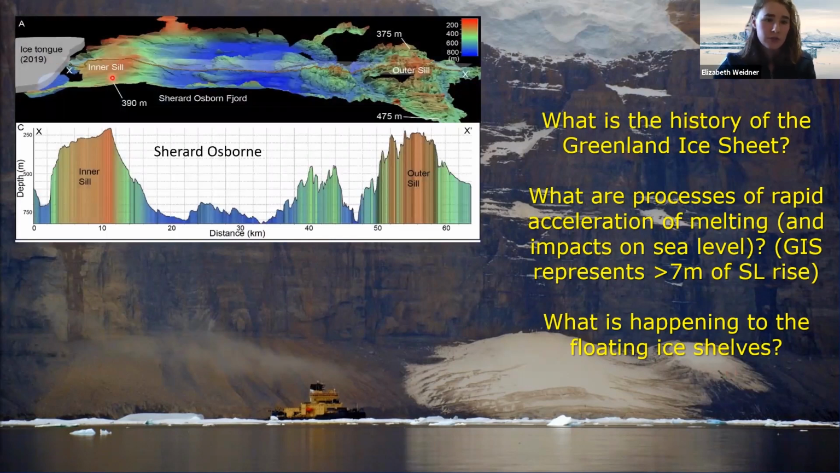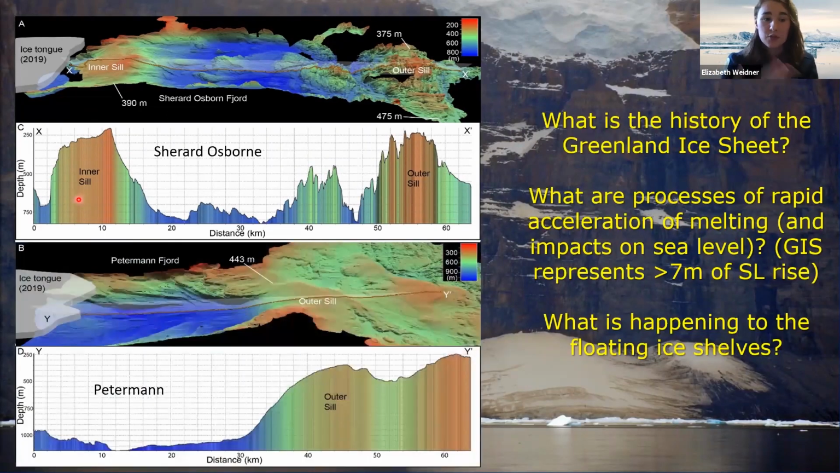So this is the Ryder Glacier ice tongue at one end, and then this is the mouth of the fjord. We've taken this profile down the middle, and that's what you're seeing here. There's an outer sill, it's pretty rough, and you have an inner sill that's much smoother, but it's also much shallower, right? And this is very different geomorphology than what we've seen at other locations, including Petermann Fjord, which is a place where you have rapid loss of the ice tongue.